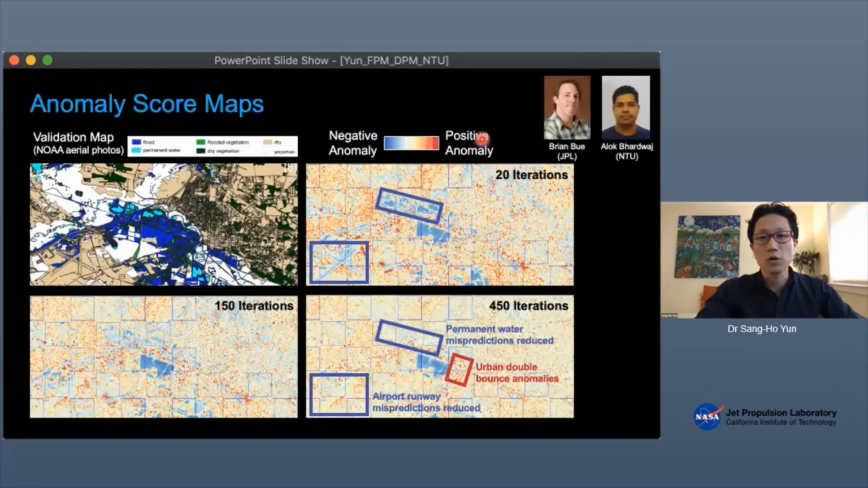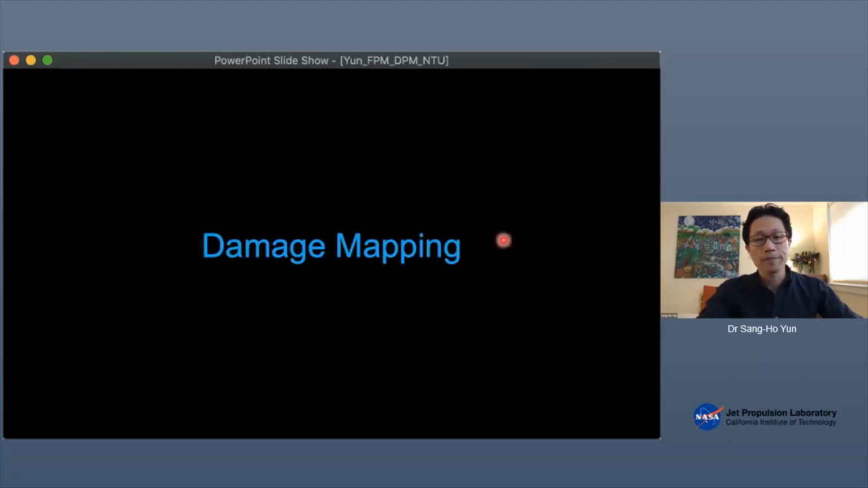Also, at EOS, ALOC is also doing CNN-based flood mapping algorithm development. It's basically using one-dimensional CNN for each pixel. It's a supervised classification, whereas this one is unsupervised. So multiple efforts are going on to improve the quality of flood map. So that was flood mapping. Now we move on to the damage mapping.